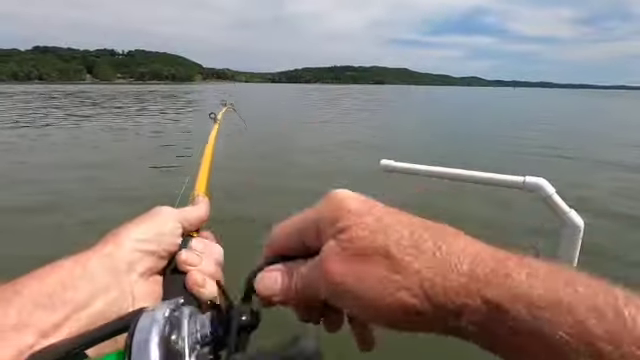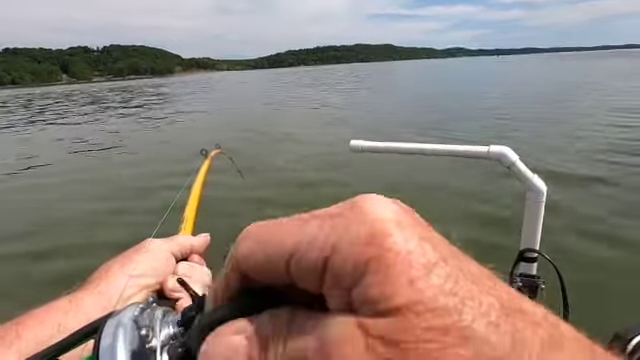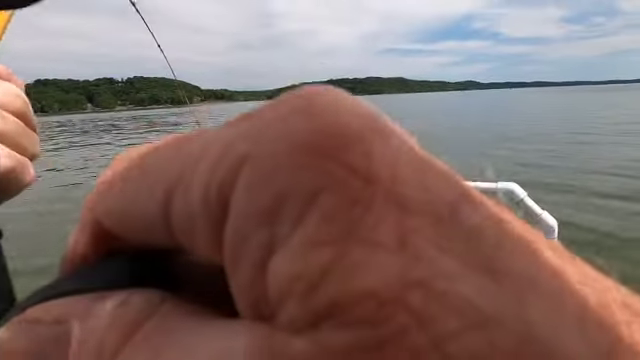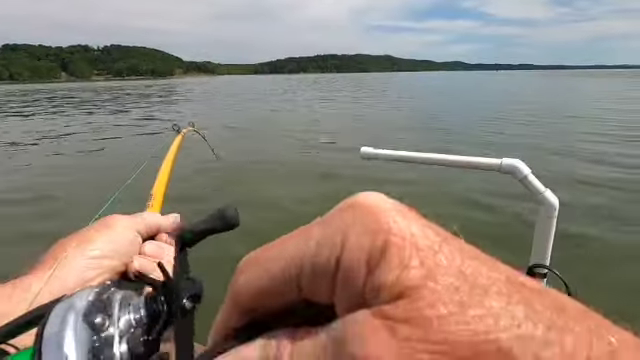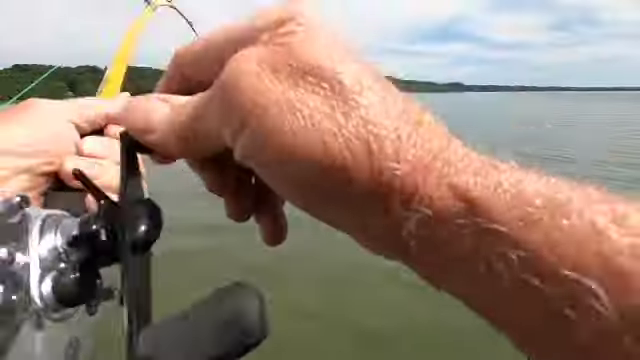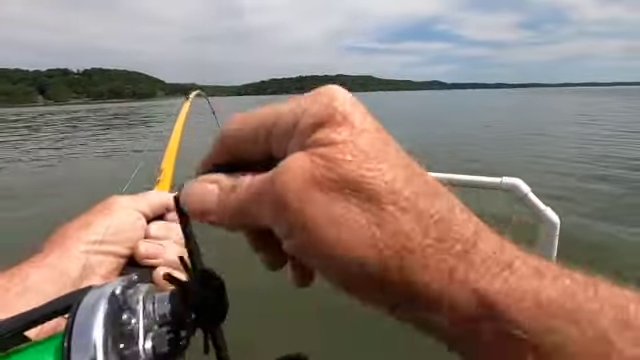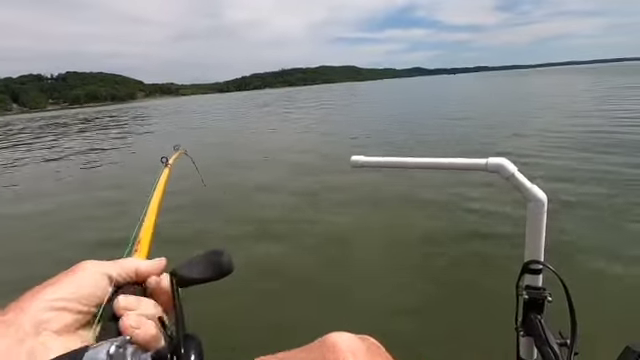We got another bite. I don't think it's no big one again. Not big at all. It's got a little fight to him though. Maybe a small flathead.